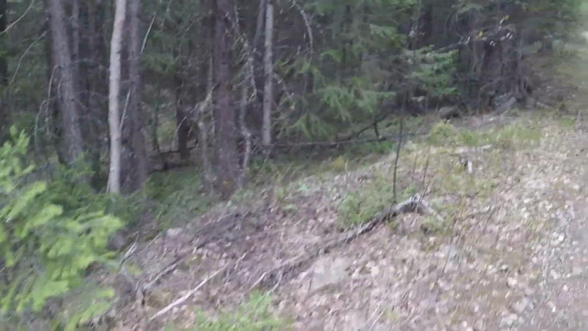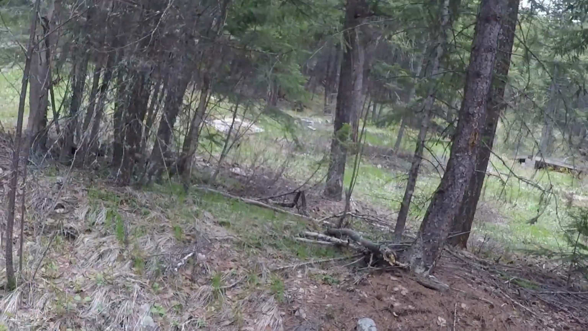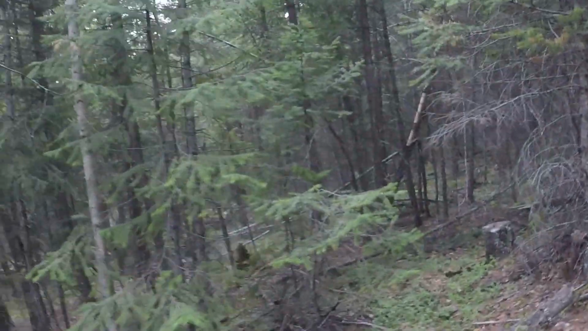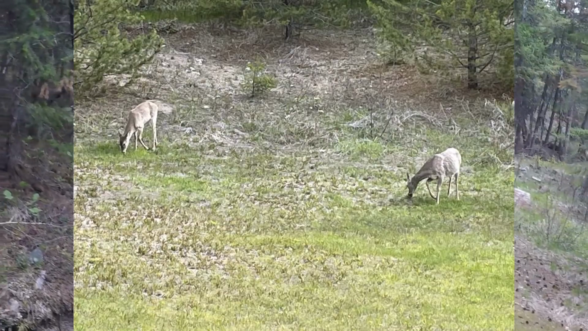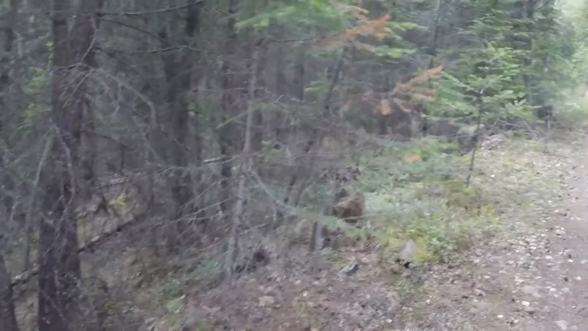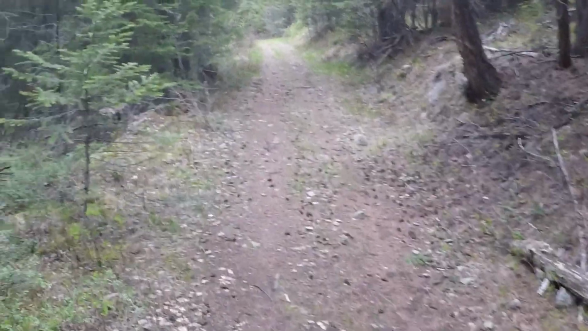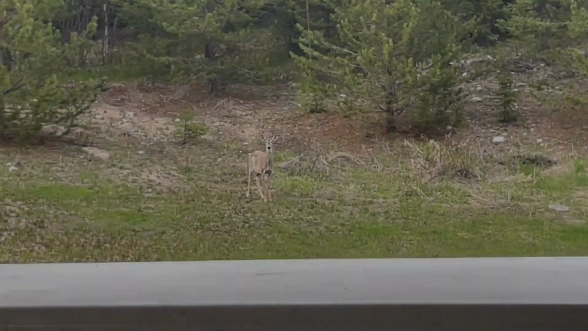It's pretty quiet back here right now. We've had a few deer on the property. Well, we had a couple this morning when I looked out the cabin. Last night we had a deer. He was out front, or she was out front feeding. She wasn't happy with me. I'll show you a little video clip of that.